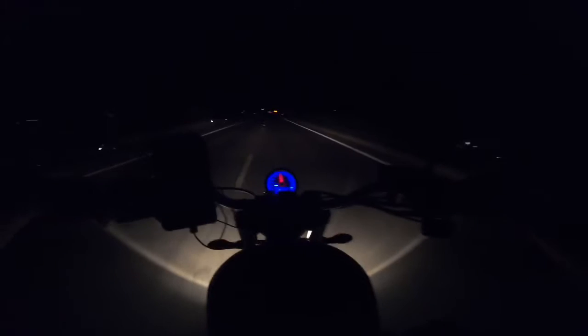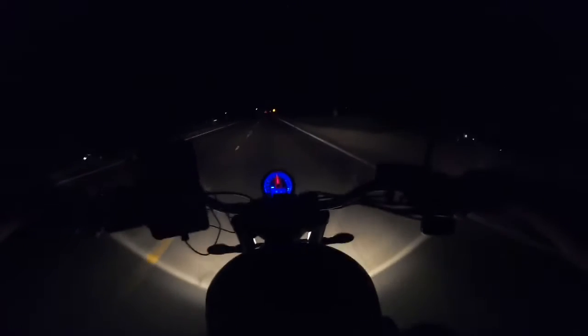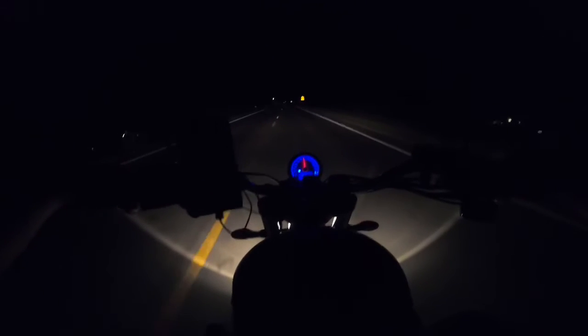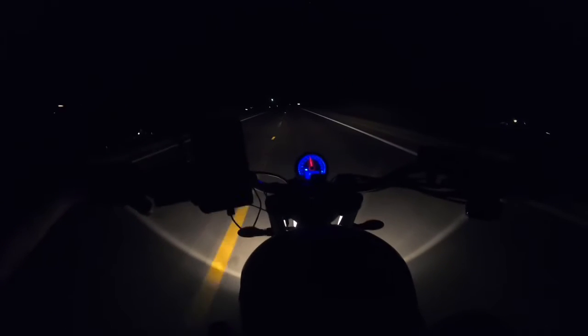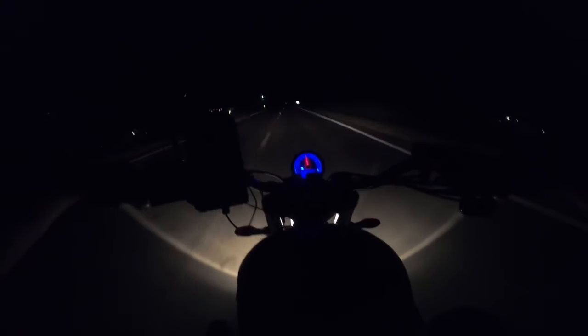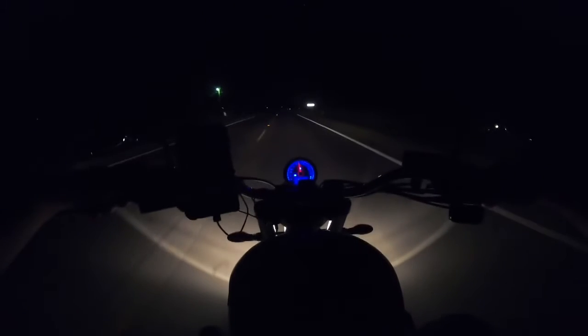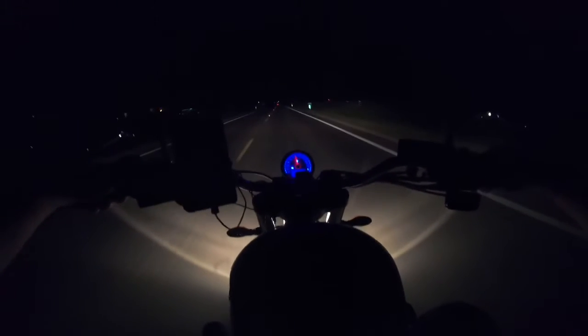Something else to consider when you're riding at night is to not override your headlight. What I mean by that is your headlight only shines out so far in front of you and left and right of you, to the sides of you. Especially when it's on low beam. It's kind of hard to override it when it's on high,